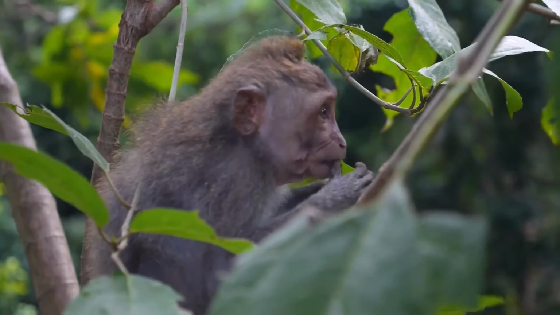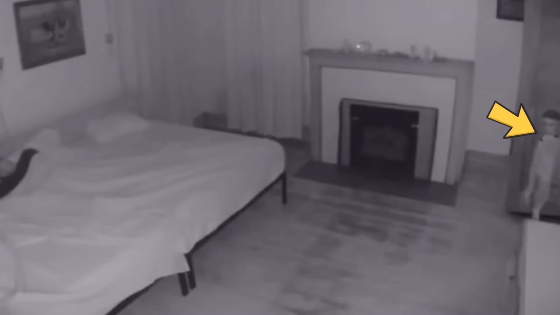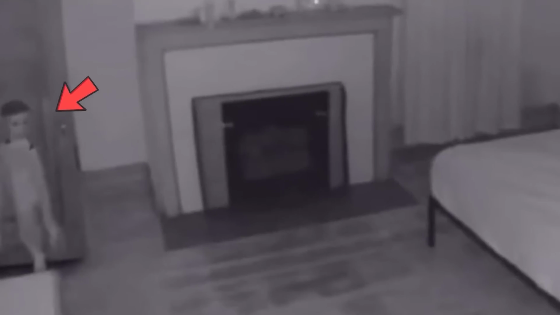It seems the only way to find out what's out there is to rig up a trail cam and take a look. Sometimes the camera just captures cute animals hanging out in the woods. Other times, horrifying and unexplainable things are captured. We all have a right to know what's out there. Let's get into the captures.